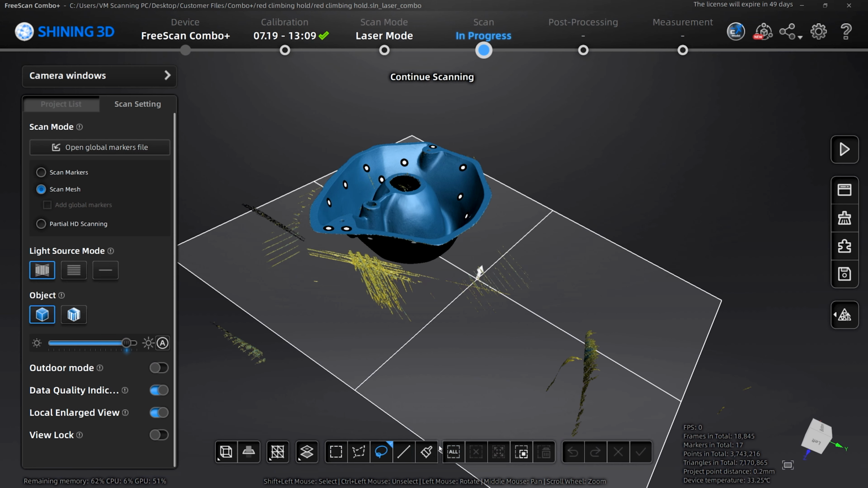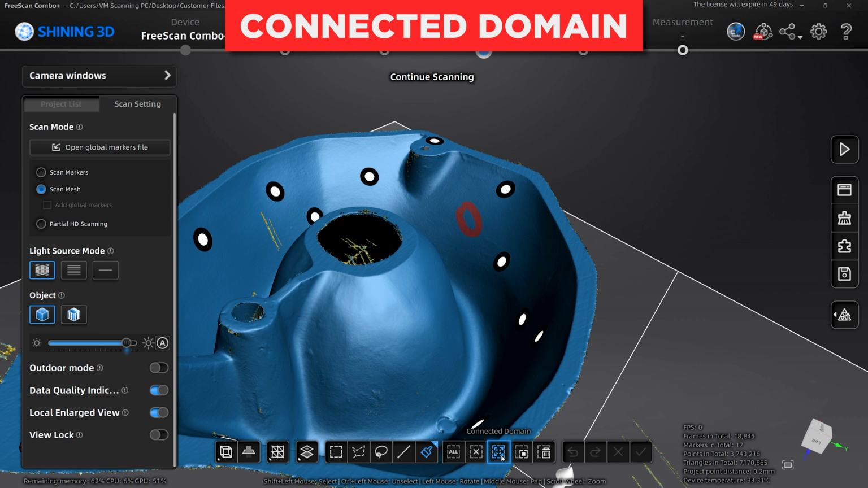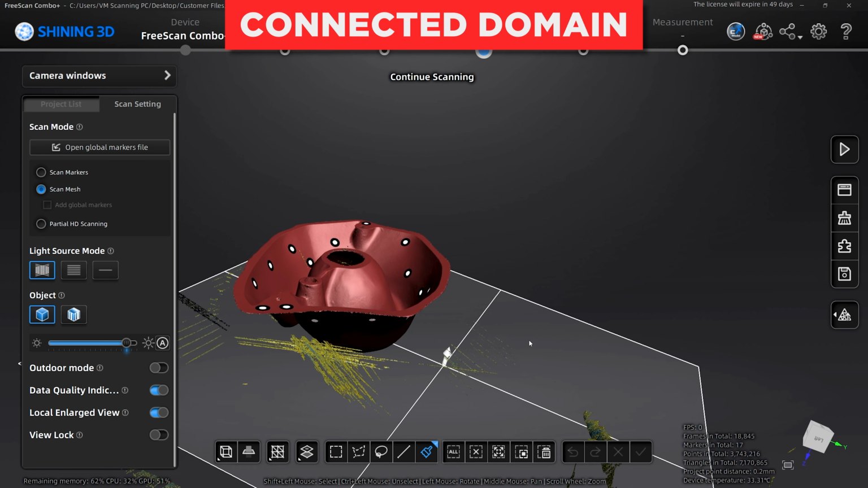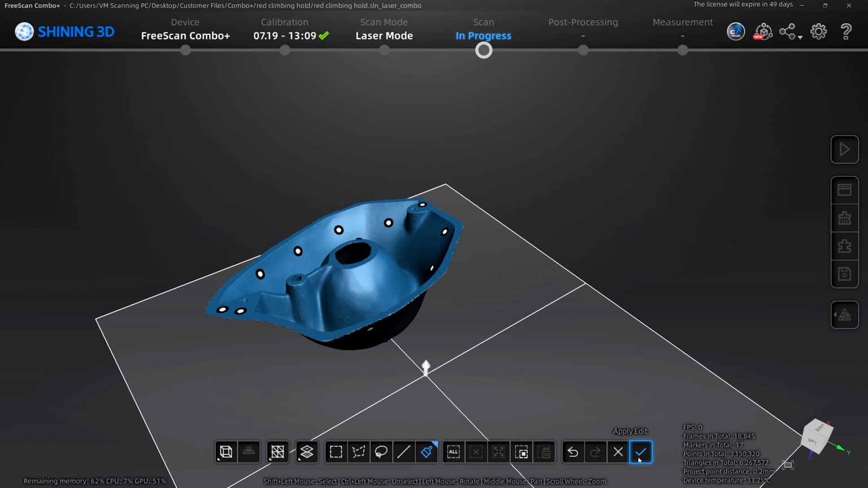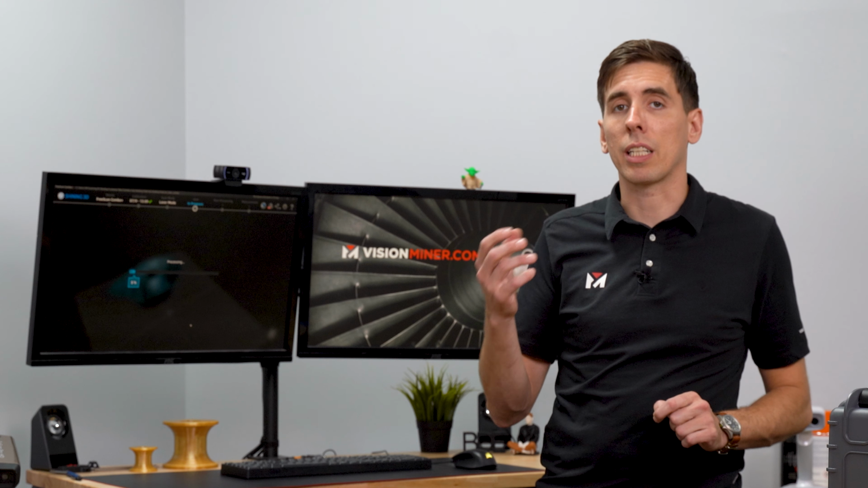So I go in with my paintbrush here. Make sure I'm on select visible, not select through. Grab some of that, hit connected domain. Now you can see the whole part is selected. I can invert that and delete all the extra data. Then I just hit apply edit. It's gonna process that, and we're gonna have our second scan.